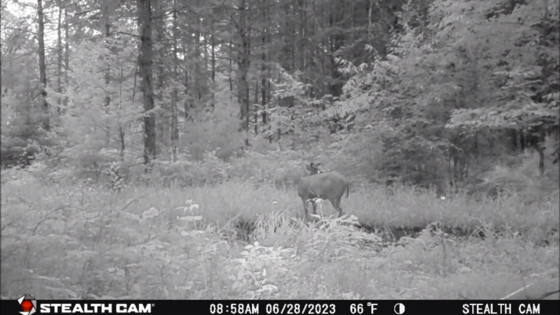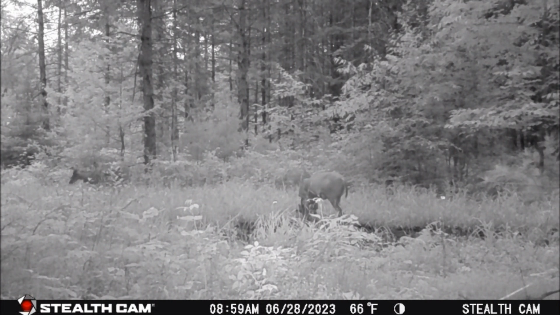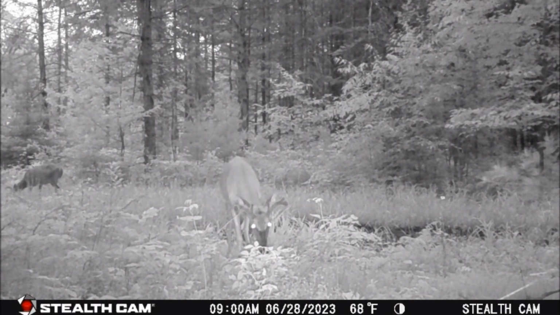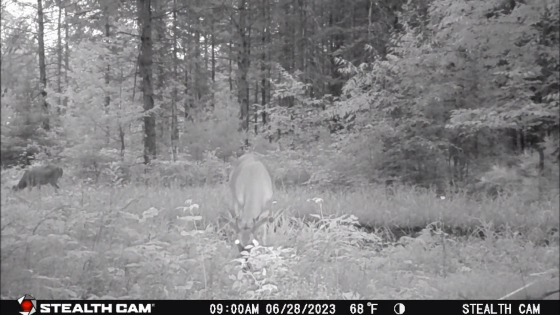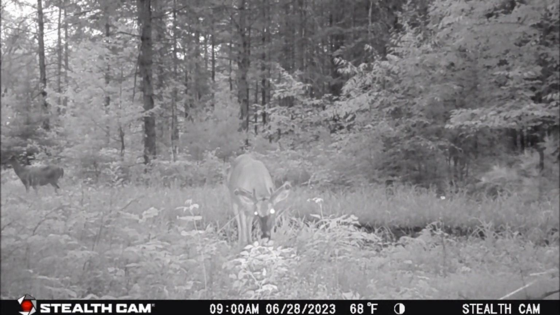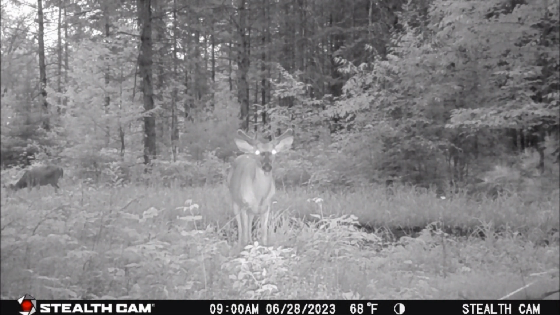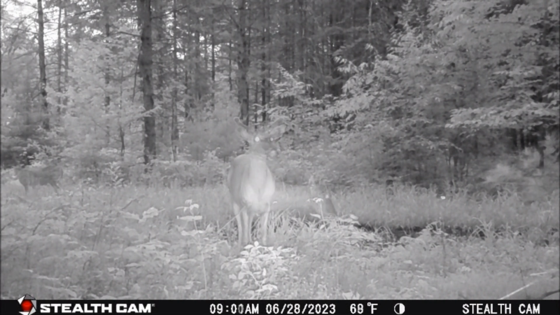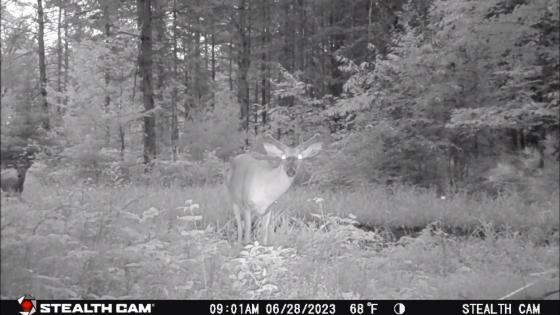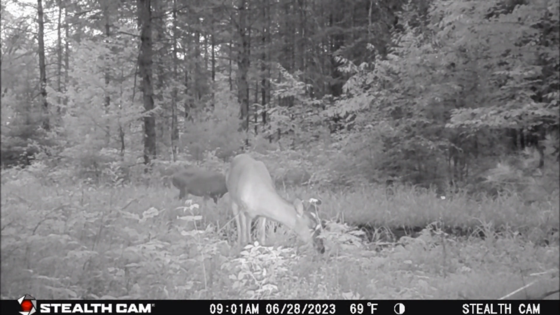By the 8:58 mark, one 6-point is feeding to the left at the tree line, virtually invisible with his head down while he's feeding. Now one of the 6-pointers starts to move towards the camera, aware of something, but not sure. He continues to feed, while the other 6-point returns towards the water hole for a drink, then moves off camera on the right.